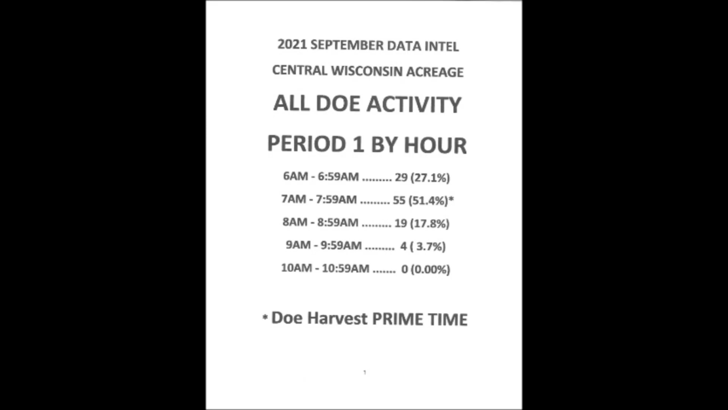And finally, number 3, doe activity during the most active time period, number 1, which was the morning, showed the 7 a.m. to 7:59 a.m. time slot as prime time to harvest does, but you still had a decent chance between 6 a.m. and 9:59 a.m. Now you just got a good look at how I data mine our trail cam photo activity info. Now there's a lot more information that you can glean from your trail cams than just getting a picture of a buck or a doe.